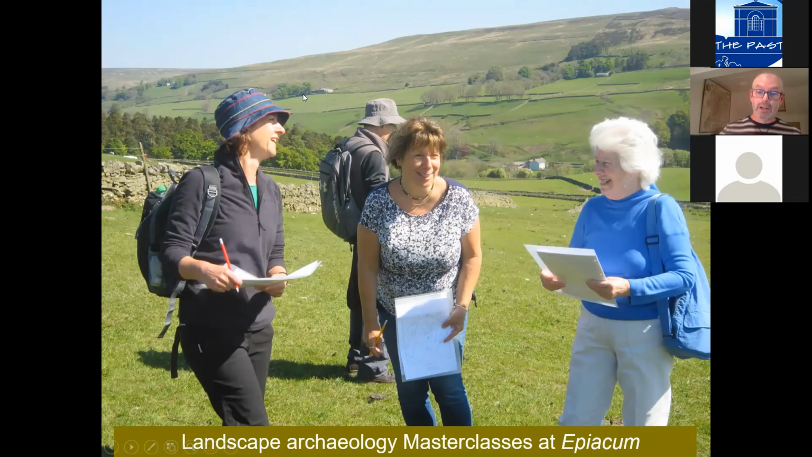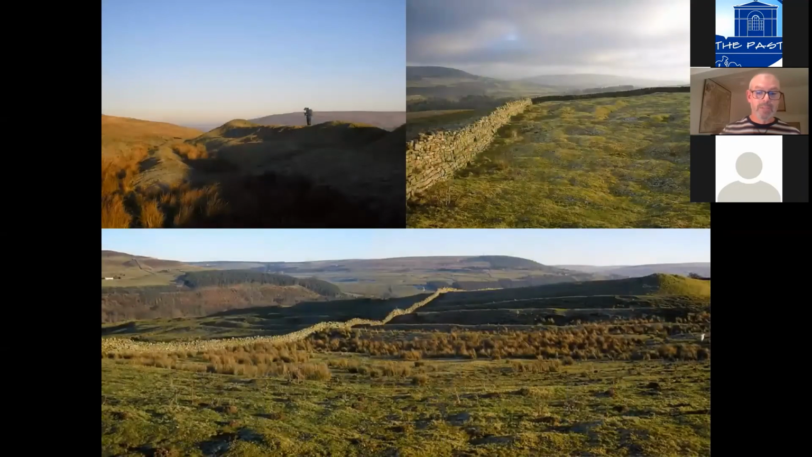We cover a very diverse range of landscape investigation skills in the course of a long weekend, and what better place to do it really than this extraordinary archaeological landscape, which is Epiarchum, the Roman fort at Whitley Castle.